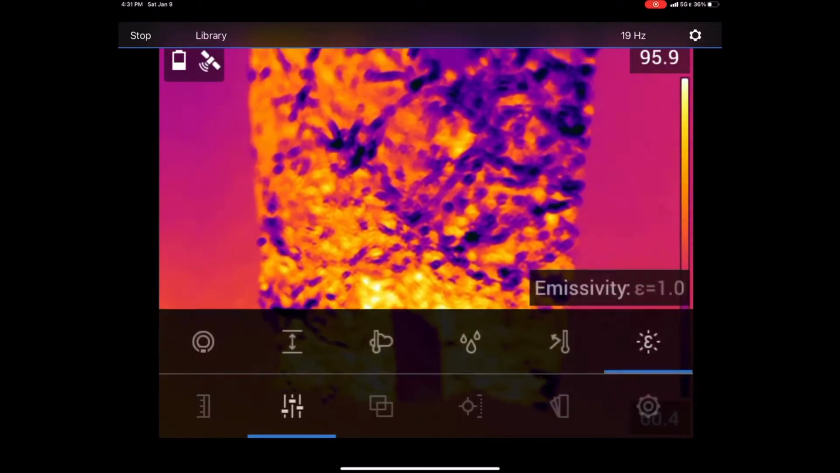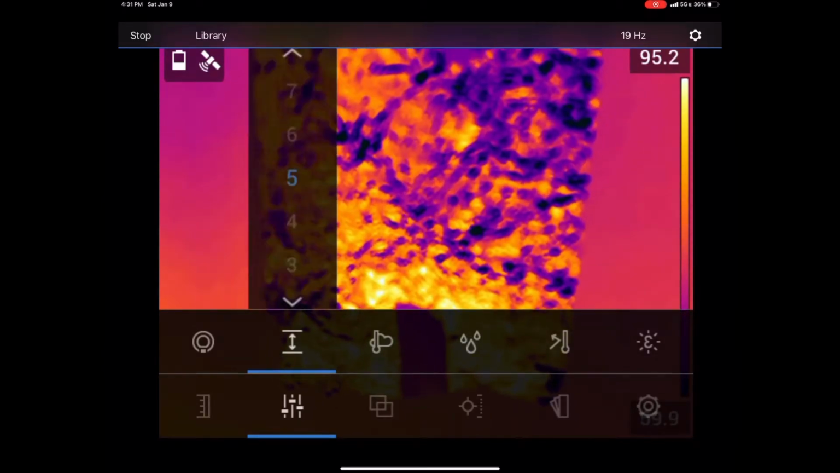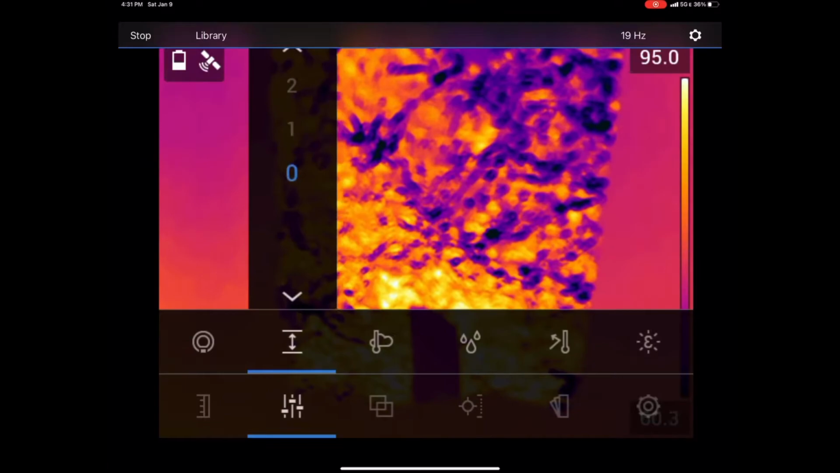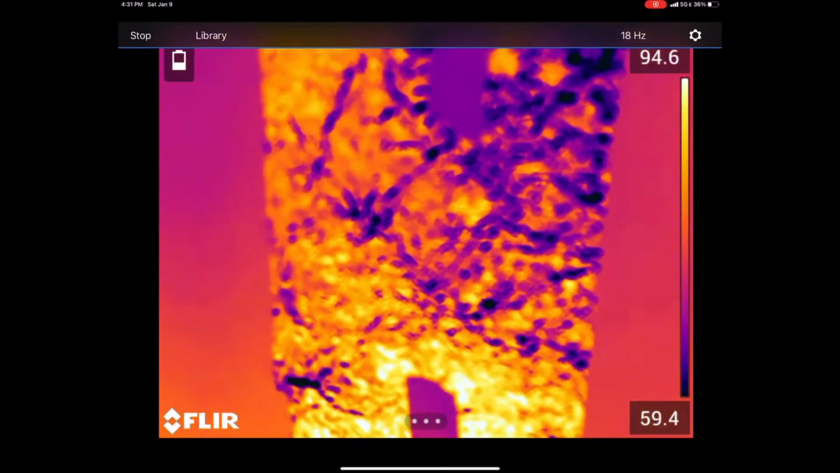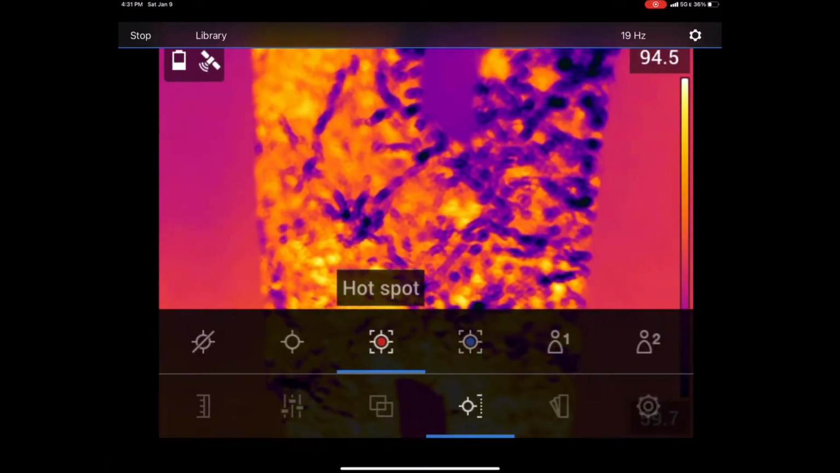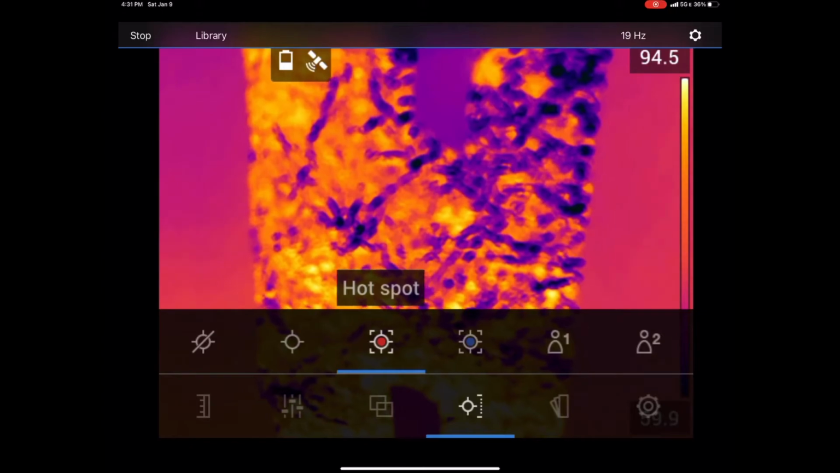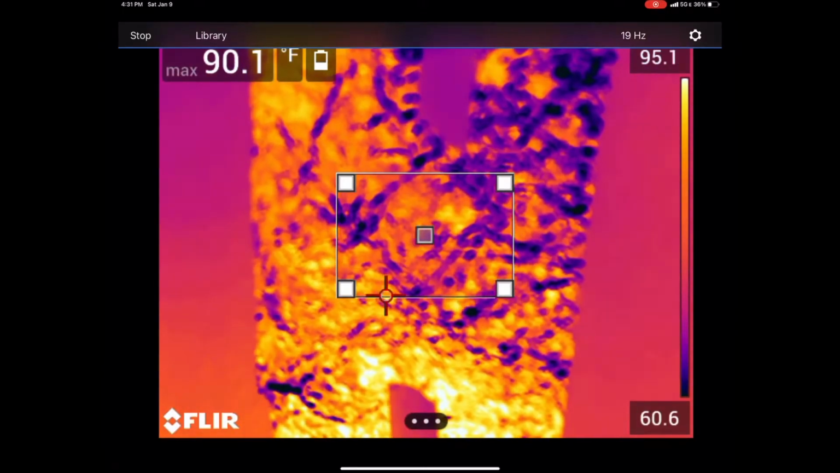Want to go back into our measurement parameters, go to our object distance. We're going to set this to a nice even 0. What we're also going to do is you can select hot spot, cold spot, whatever you want. We're going to essentially customize this here. We're going to tap on that. We're going to select that.